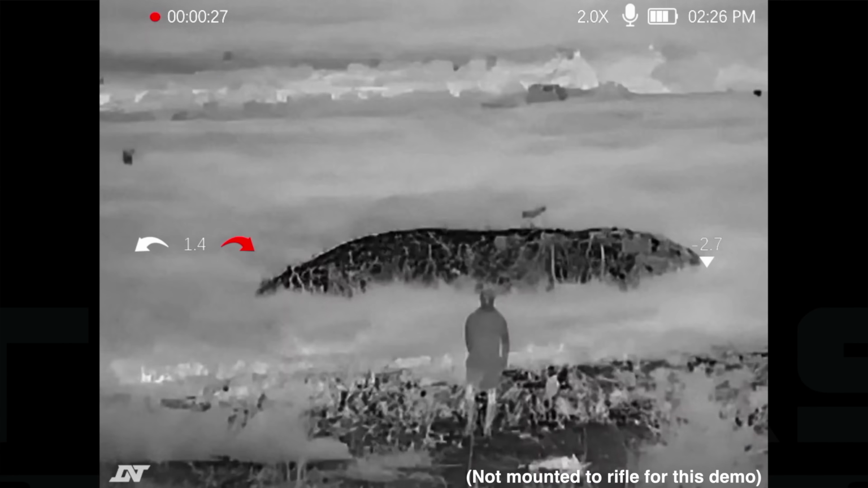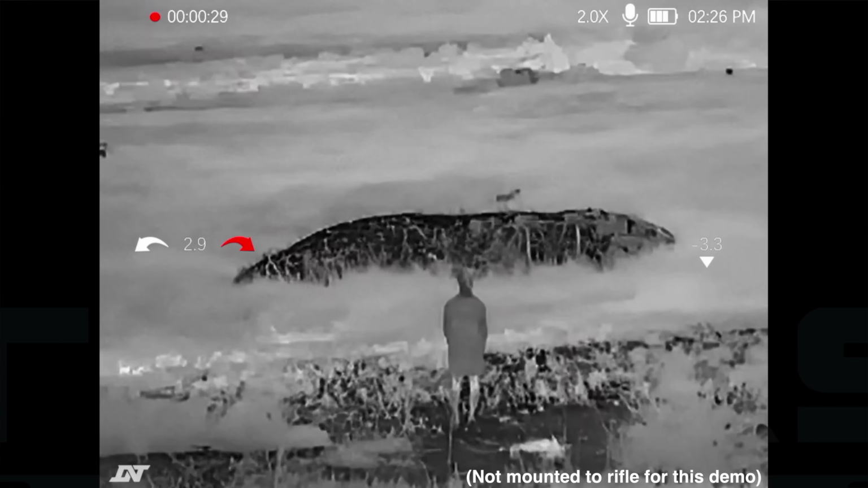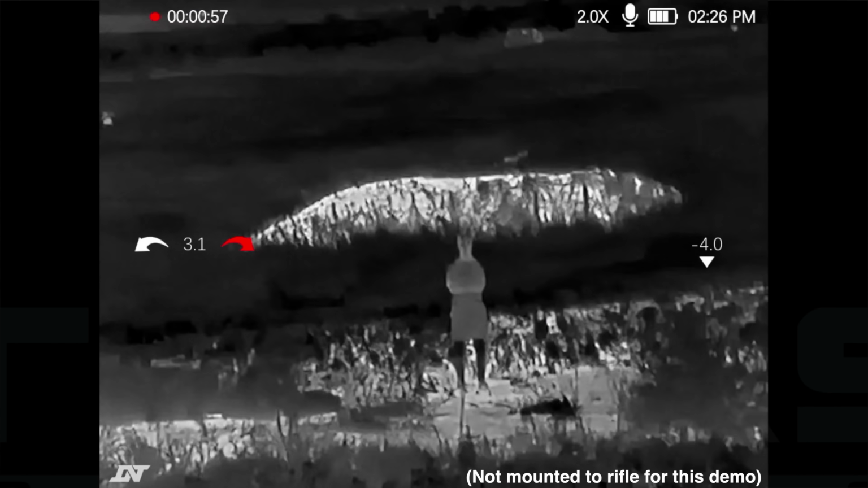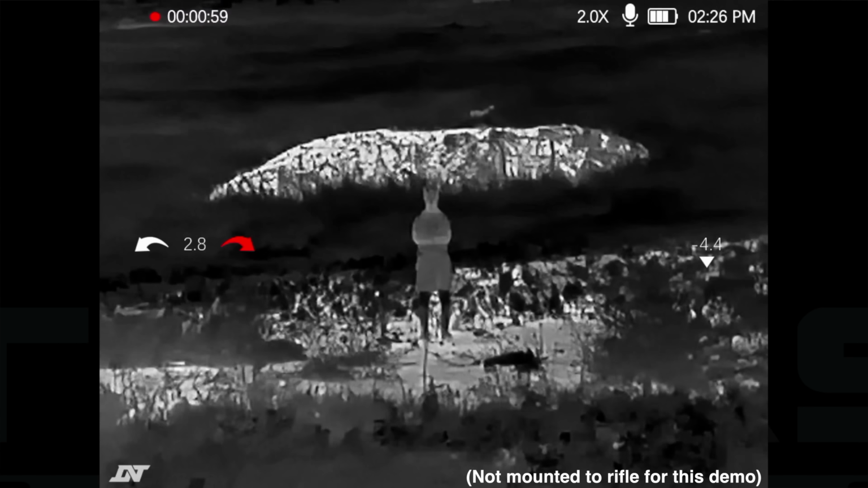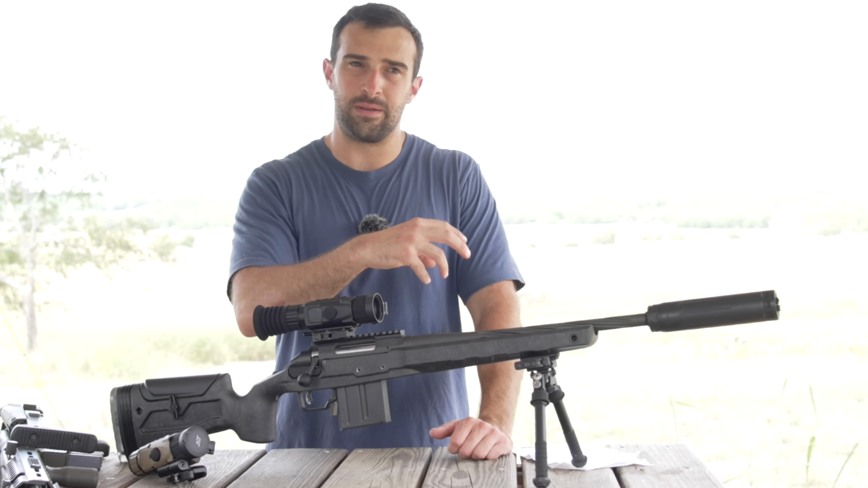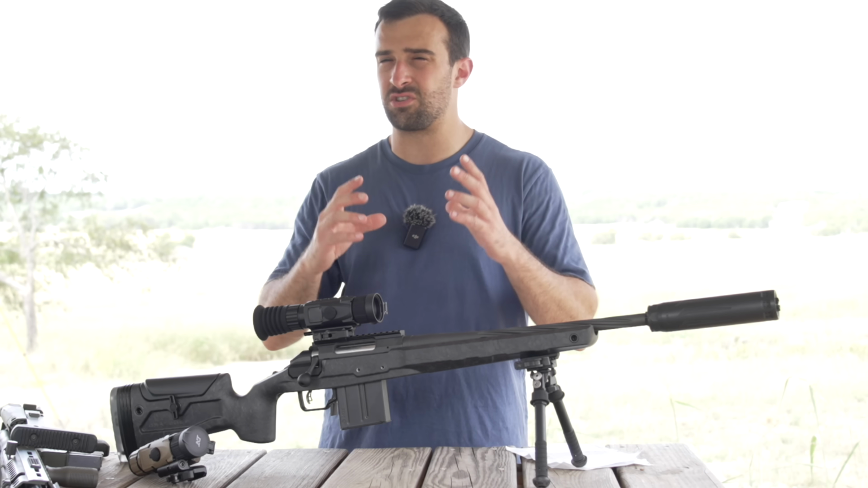As far as the rest of the zoom options on here, and I'll show what that looks like through the screen recording, but it's 2 times, 3 times, 4 times, 6 and 8 times magnification. And of course, it's not optically zooming in, it is digitally zooming in, and that's why you lose resolution as you punch in. And that's where the benefit of a larger objective lens will be beneficial, to where you can zoom in and not lose resolution just quite as quickly.